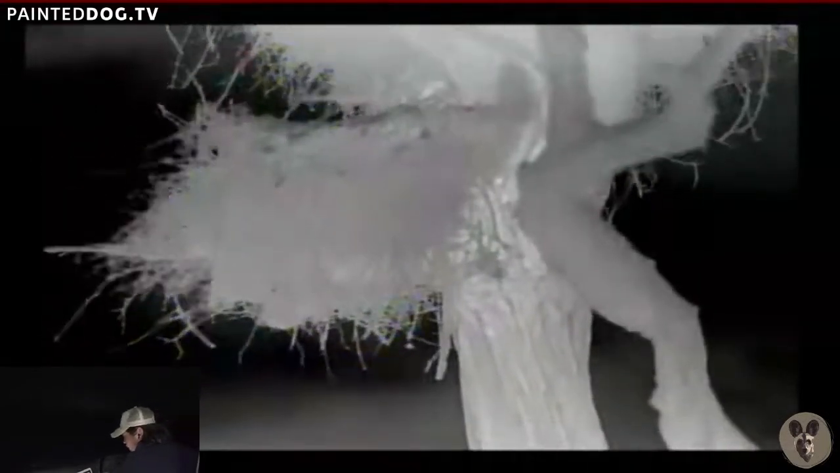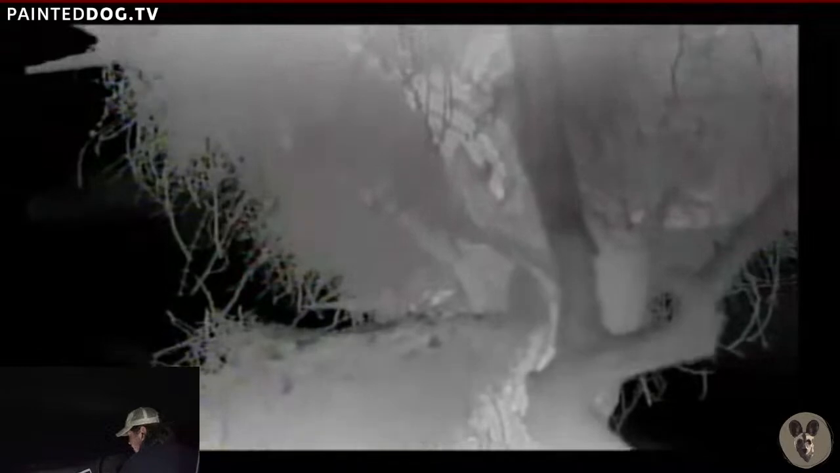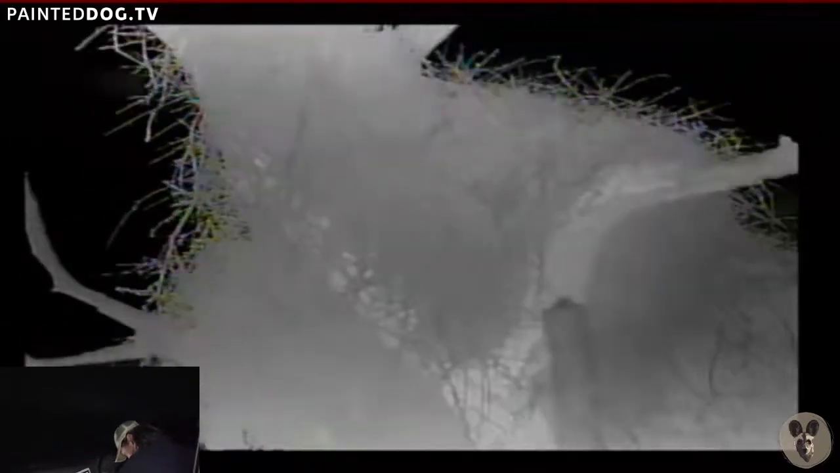I think they might have built it too well, but you can probably just see heat from all their bodies inside, because this is quite an active nest. Can see little hot spots in there. Still looks pretty cool though.